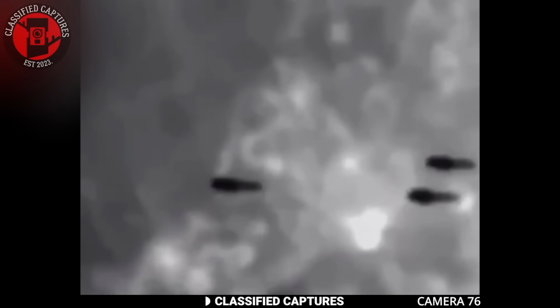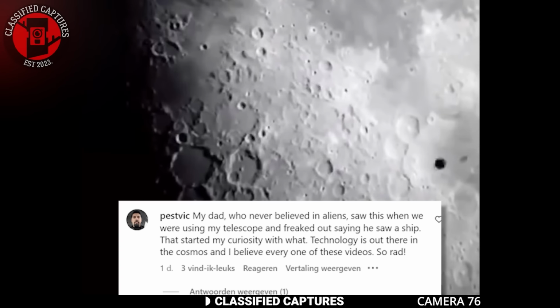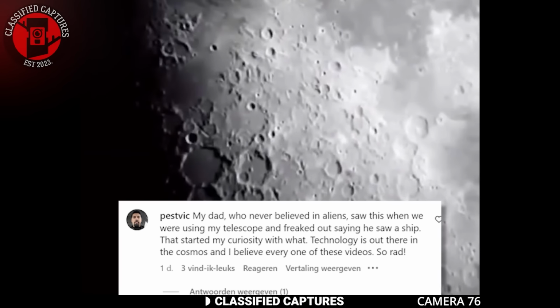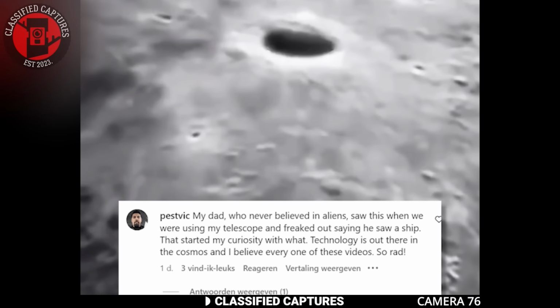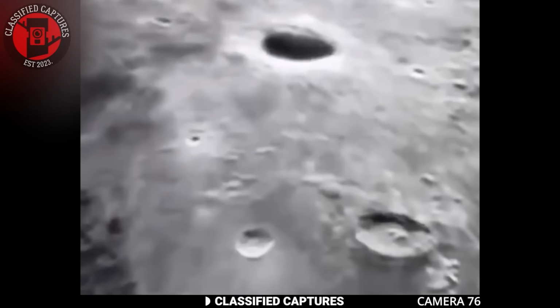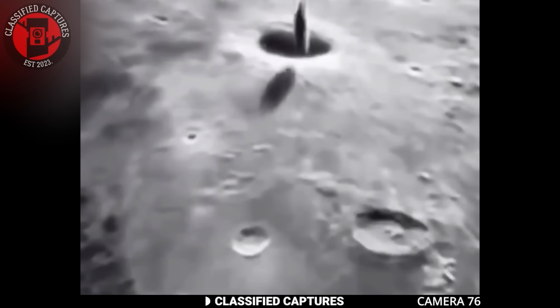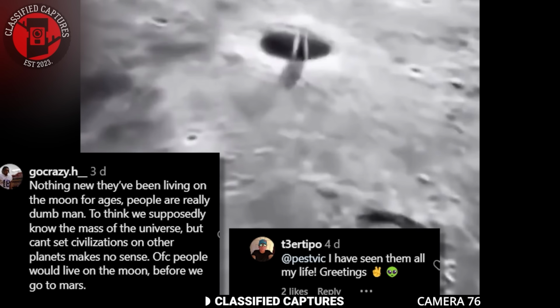One of the commenters on the original post shared an interesting tale. He states that his father, who'd never believed in aliens, saw a ship through a telescope and was shocked. After what he saw, his dad became a believer. Now, there's no way of verifying this particular story, but there have been similar stories coming from all over the globe. Take a look at some of these comments. All these comments have to mean something.